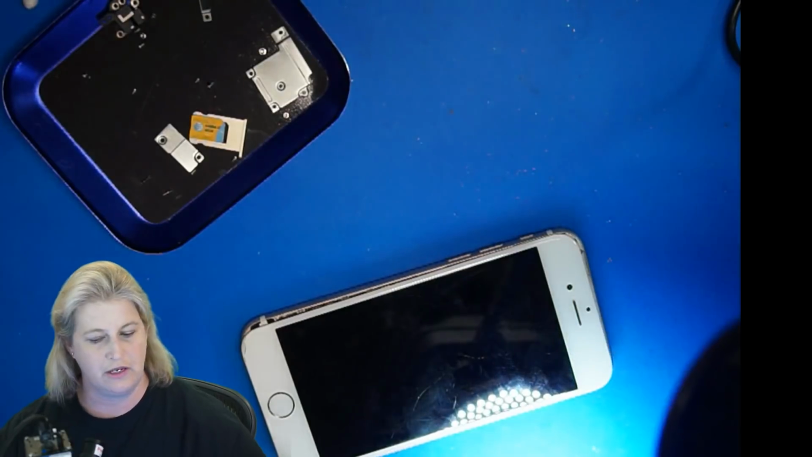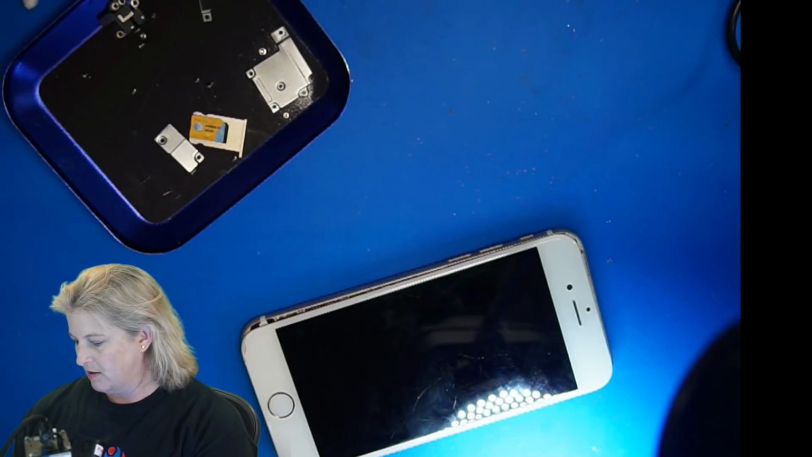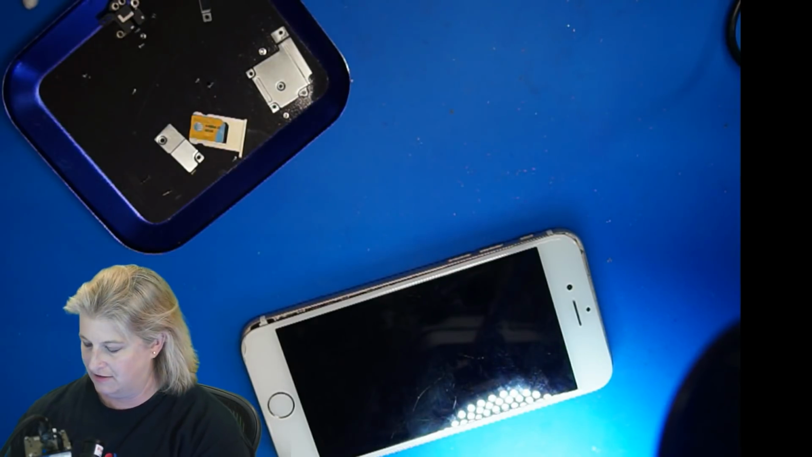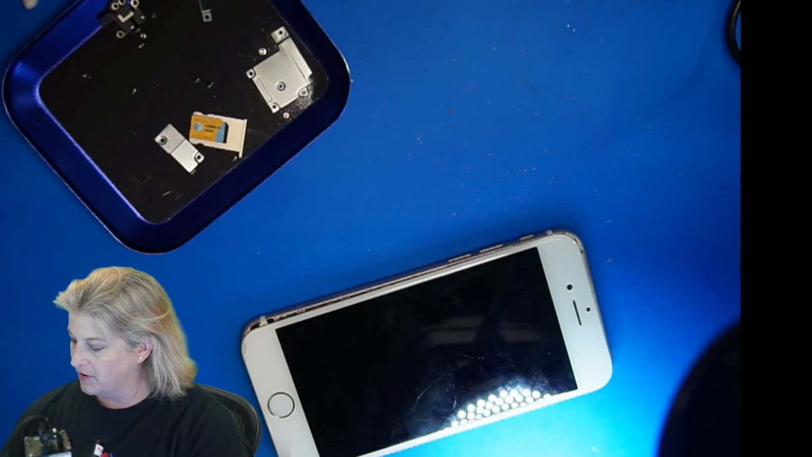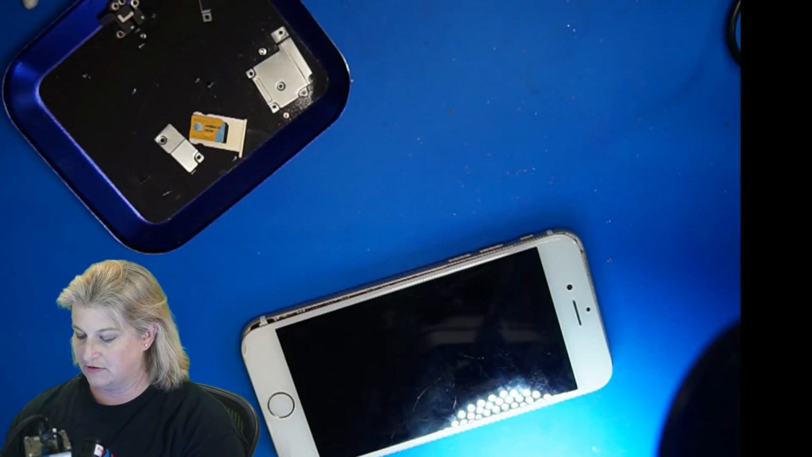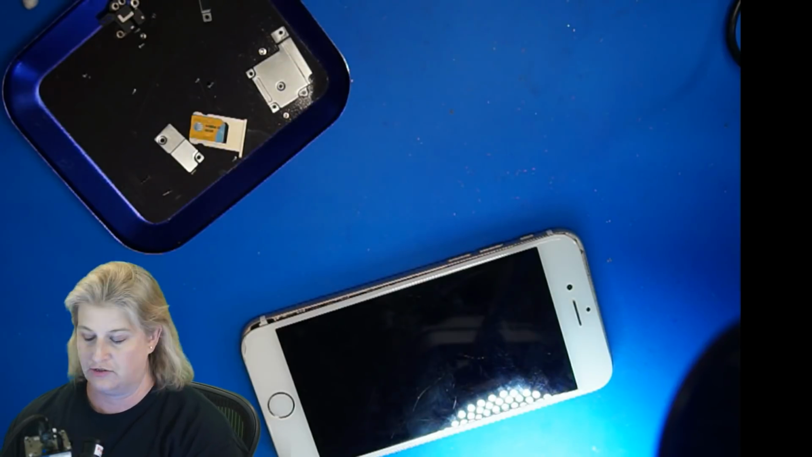All right, so this one is my iPhone 6. It was submerged in water very briefly, maybe 1 second. I took it to a couple of repair places locally. One didn't do anything other than swap out the charge port and the battery to see if it fixed it, and it clearly did not, she says.